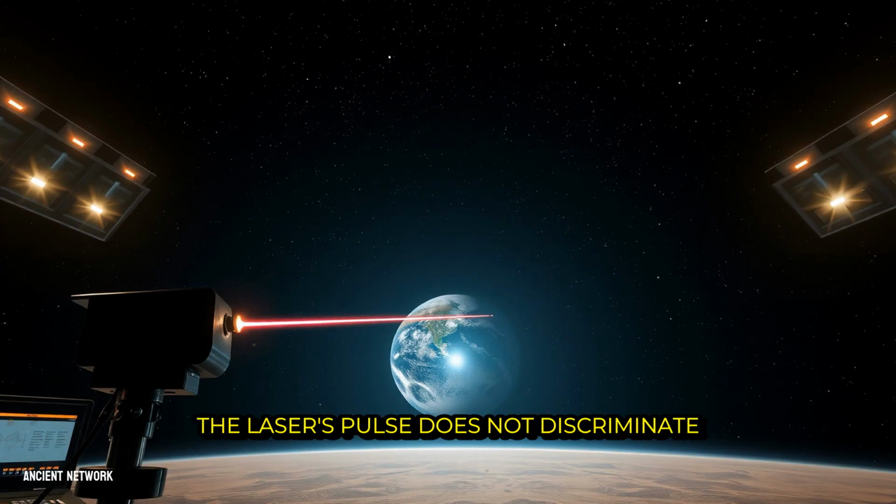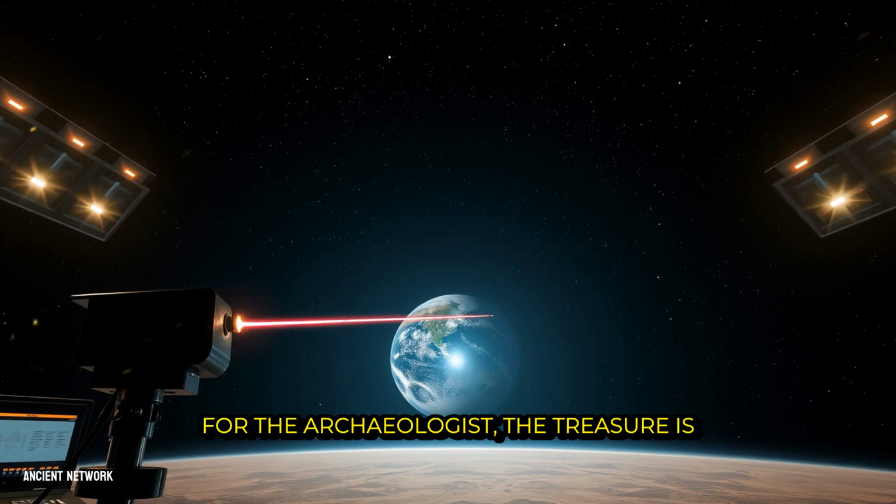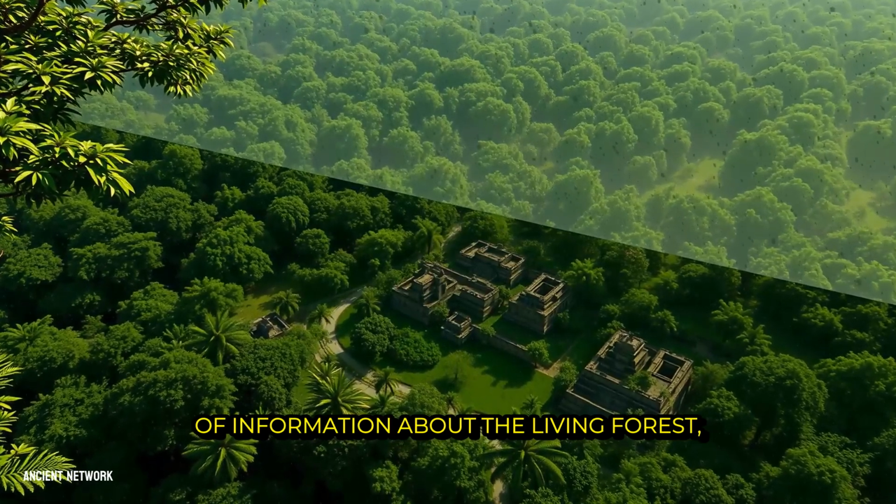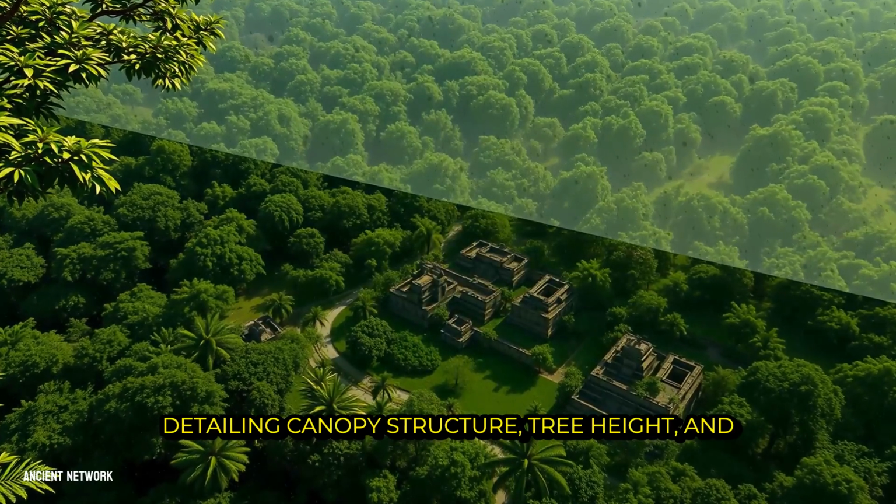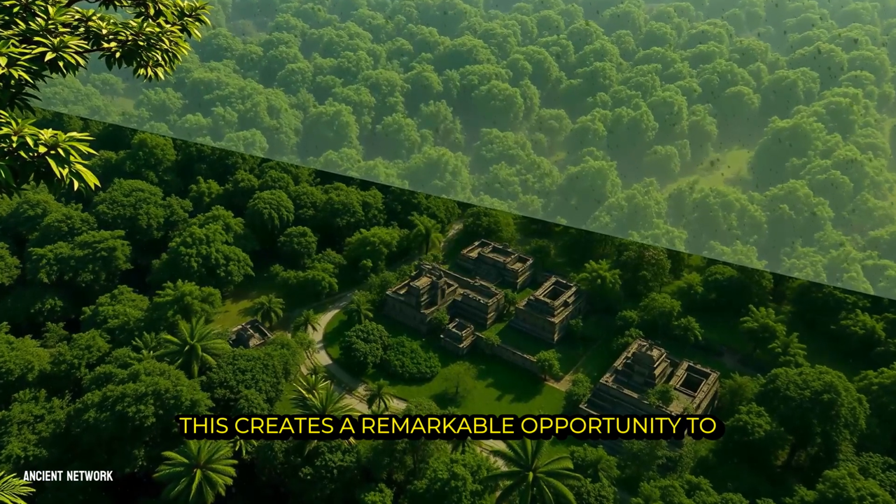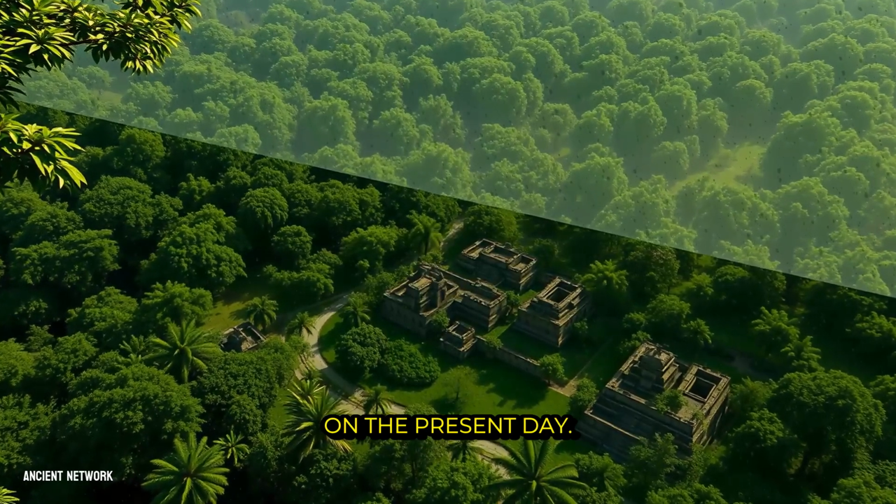The laser's pulse does not discriminate between the ancient and the modern. It captures everything. For the archaeologist, the treasure is the ghostly footprint of a city. For the ecologist, the very same dataset is a goldmine of information about the living forest, detailing canopy structure, tree height, and overall biomass with astonishing precision. This creates a remarkable opportunity to see the long shadow of history on the present day.